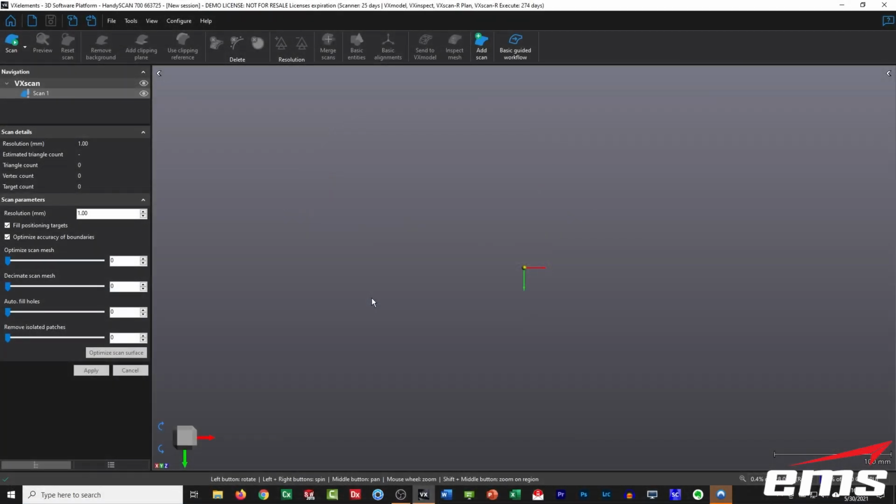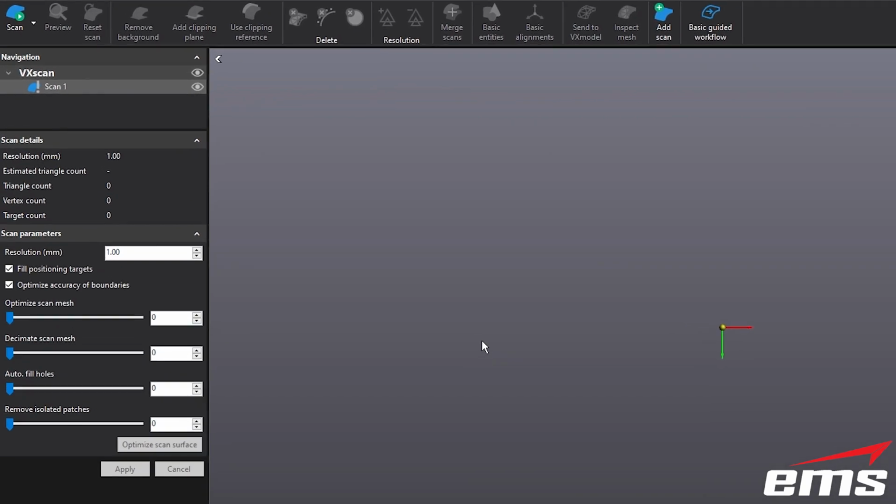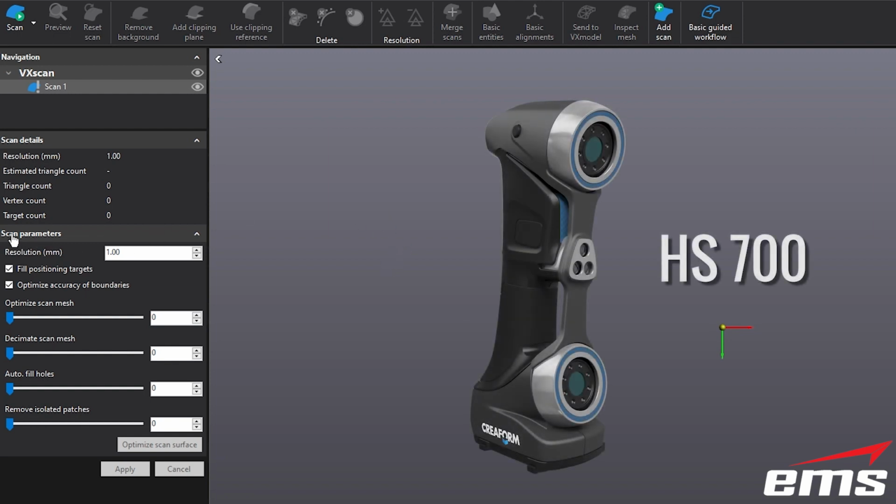Next, let's talk about some of the settings in the software when you're going to do the scanning, or really when you're going to do the processing. Now, the settings are a little different depending on the scanner. Starting with the HandySCAN 700, let's look at the scan parameters here. So again, I would crank the resolution up higher, but we'll just leave that for now.